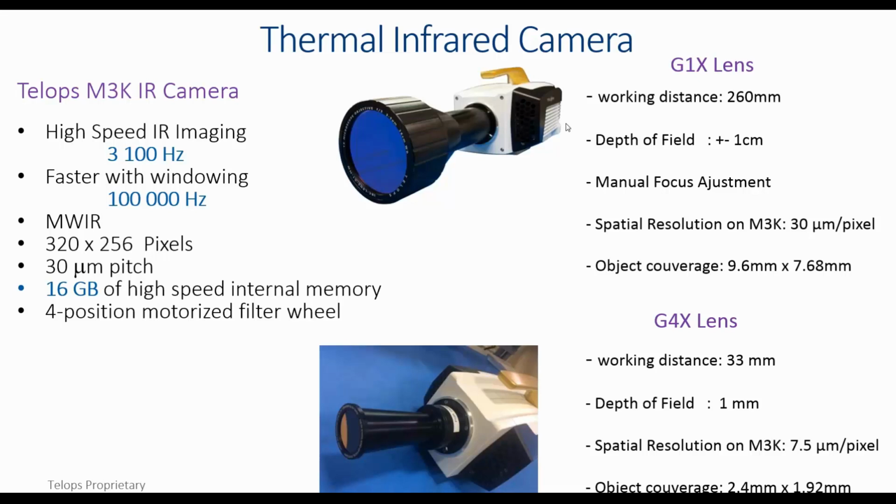We also can offer G4X lenses. Again, you divide the pixel pitch by 4 to get your spatial resolution. Here, the working distance is a little bit smaller, and also the depth of field and the image coverage. But if you have a project with those microscope lenses, we can discuss this offline and give you some more details.